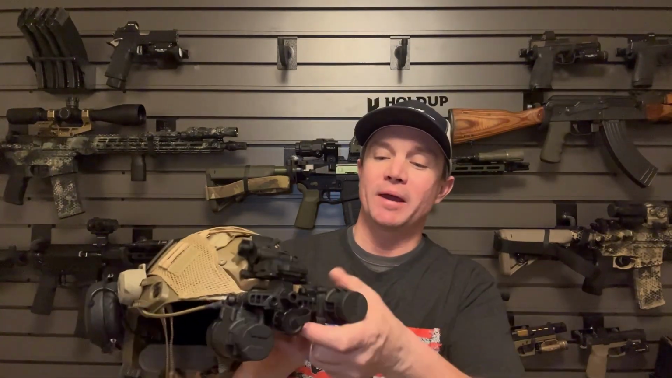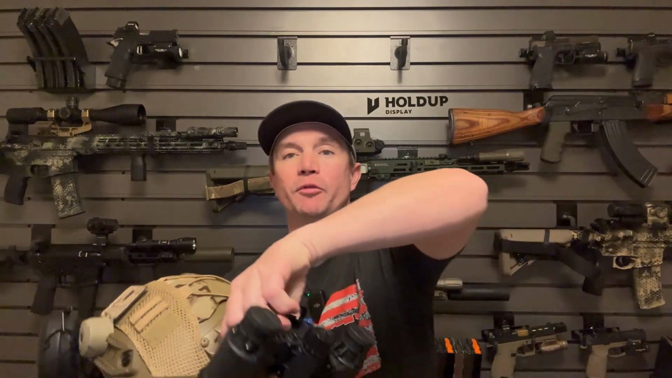Everybody's face is a little bit different. By tapping this button a certain amount of times, you can make it to where they will automatically shut off if you flip them up to the sides like that, or if you flip the whole thing up out of the way. That's a nice thing too. That way you don't just have bright light shining out of here when they're not on your face.